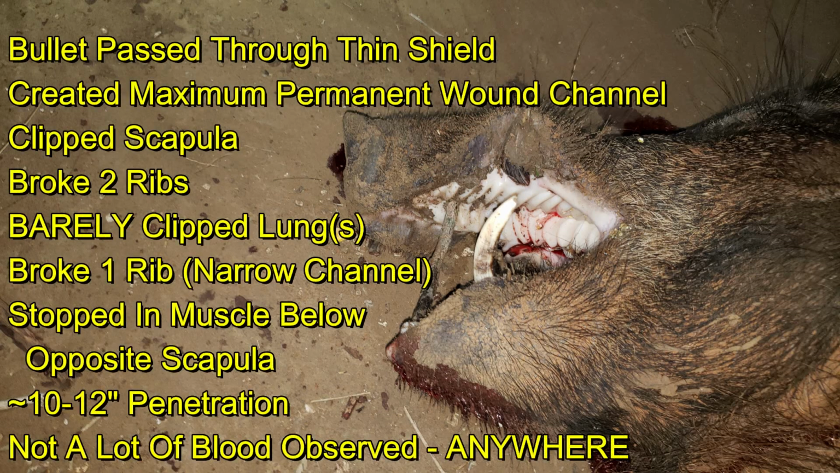So the wound channel is about what I expect, opening up after passing through the shield, clipping the scapula, breaking ribs going into the thoracic cavity, apparently clipping one or both lungs based upon the amount of blood coming from the mouth and the nose, breaking one rib, exiting the thoracic cavity, but not exiting the hog. And in this case, no major blood vessels or heart appears to have been struck because there wasn't a lot of blood around the wound channel.